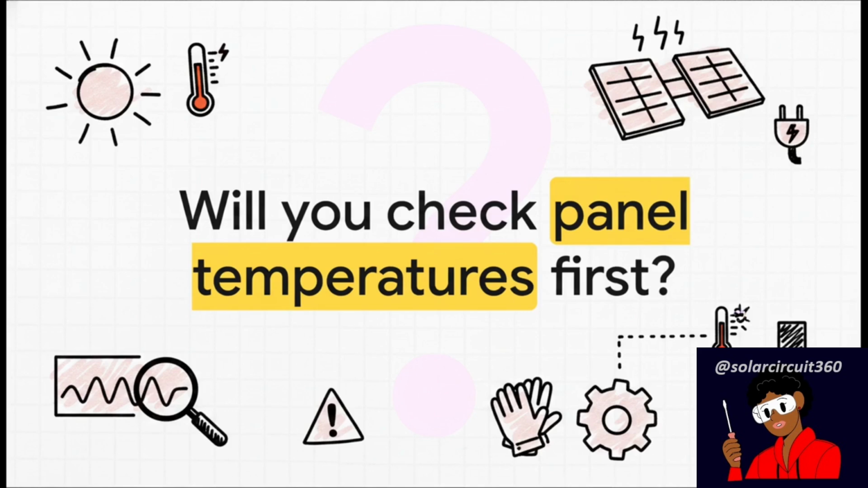Keep in mind, electrical work is inherently dangerous, so absolutely always consult a qualified professional. But keep this vital question at the front of your mind as you rethink your system. We have to start thinking like engineers, measuring performance not just by sunlight, but by temperature and